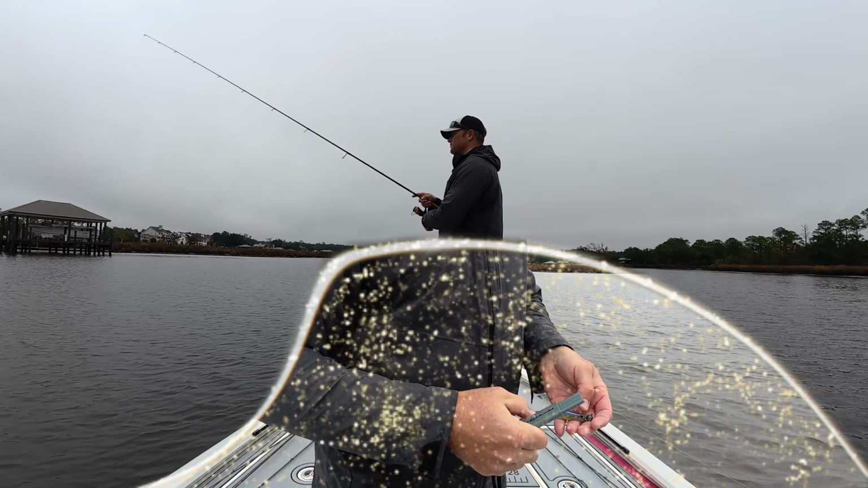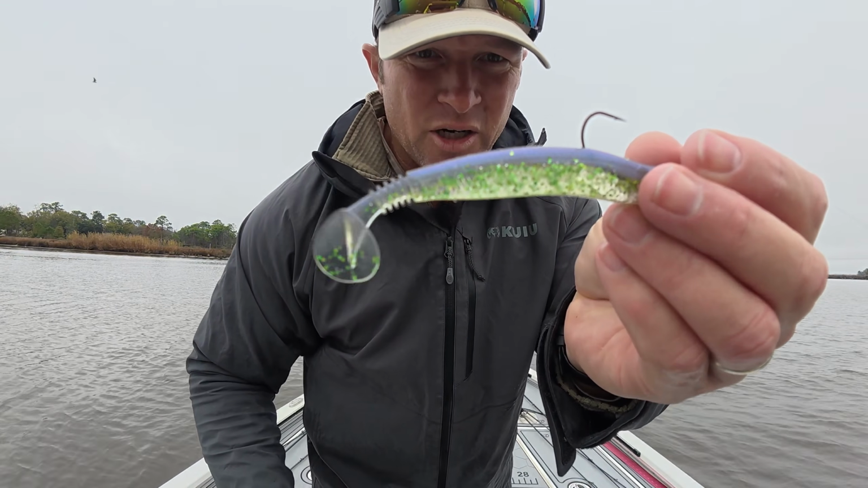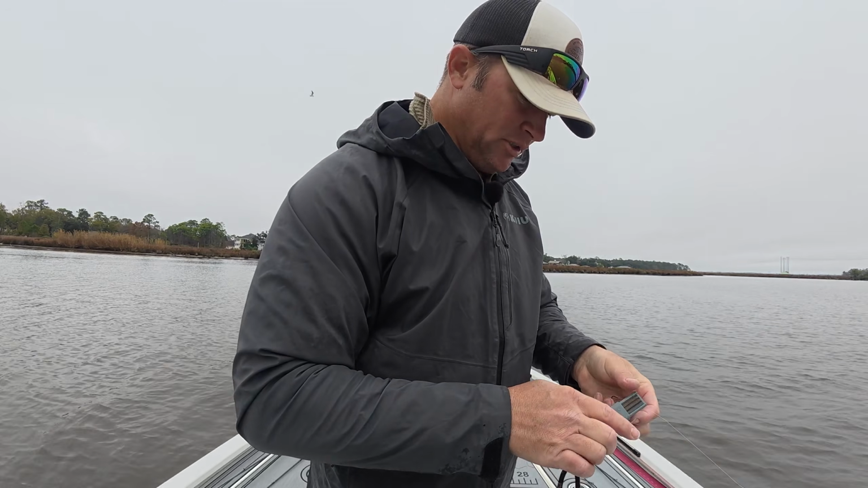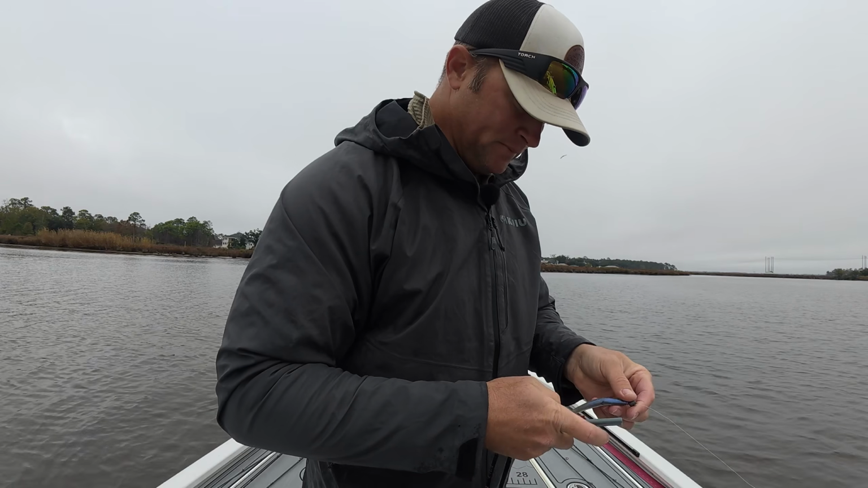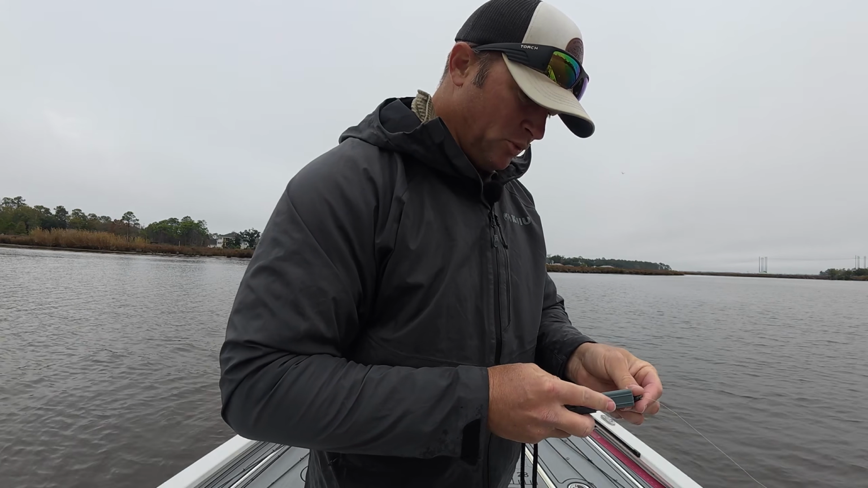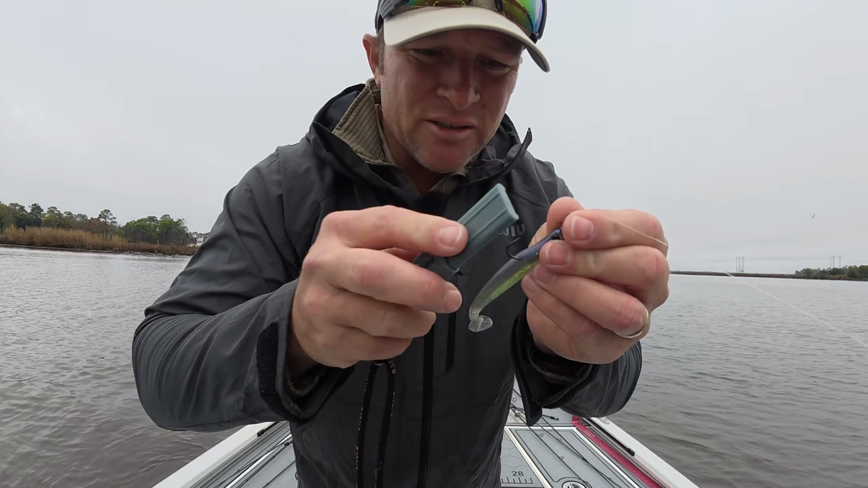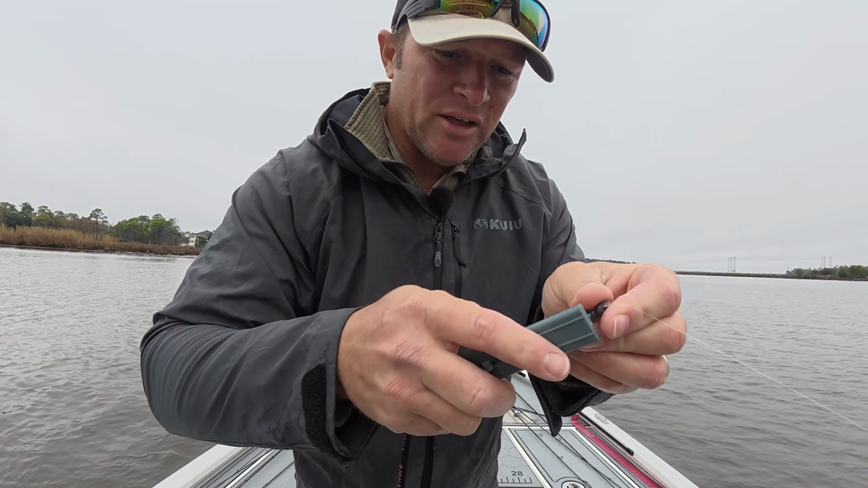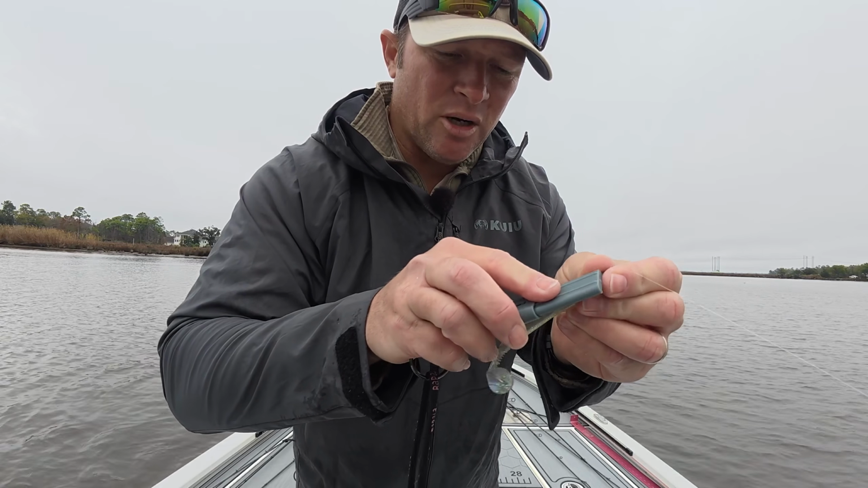So much fun. Color of choice is a little bit of chartreuse, real subtle, natural chartreuse. I'm gonna see what happens. That's the change I'll make. I'm going from natural to a little bit more color, a little bit more flash. Sharpen your hooks, y'all. I'm getting short strikes, and that's one other thing I can help: make sure that hook is sharp.